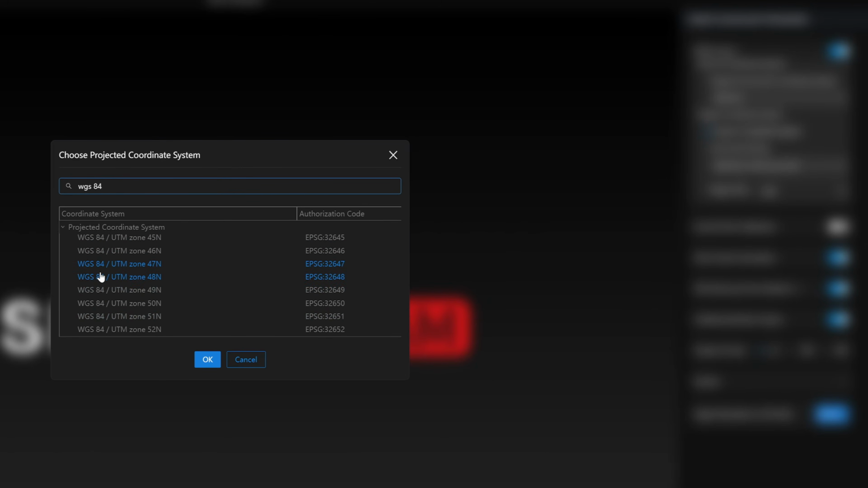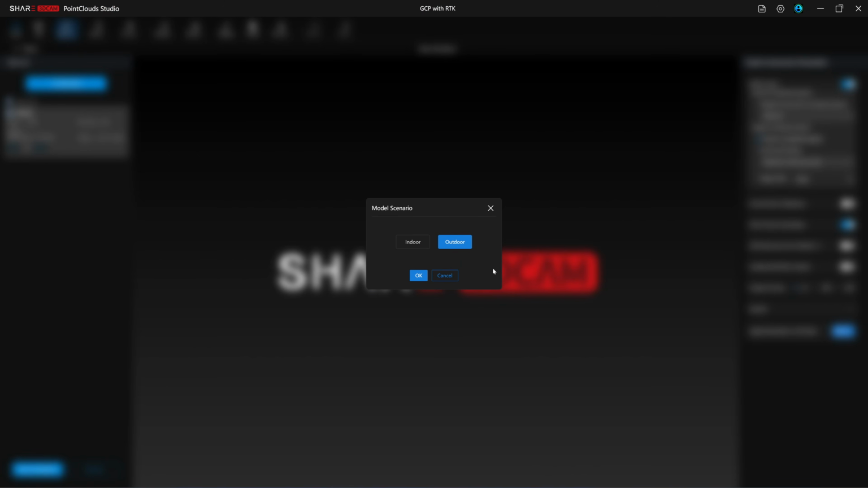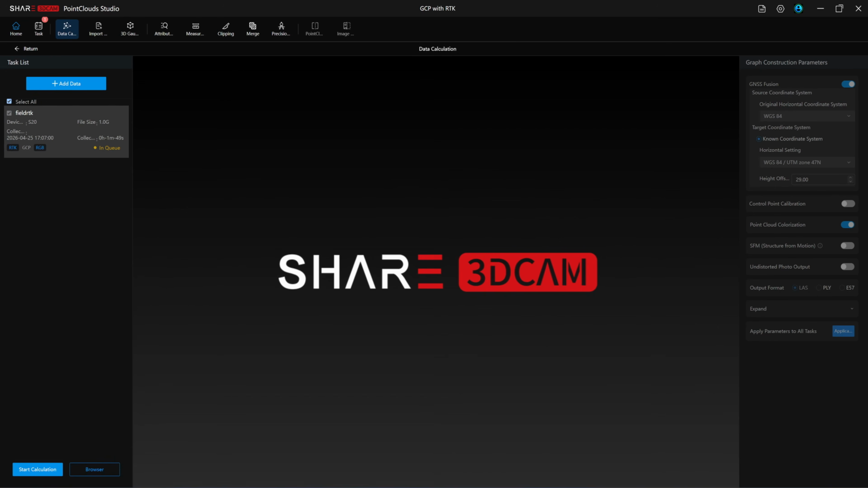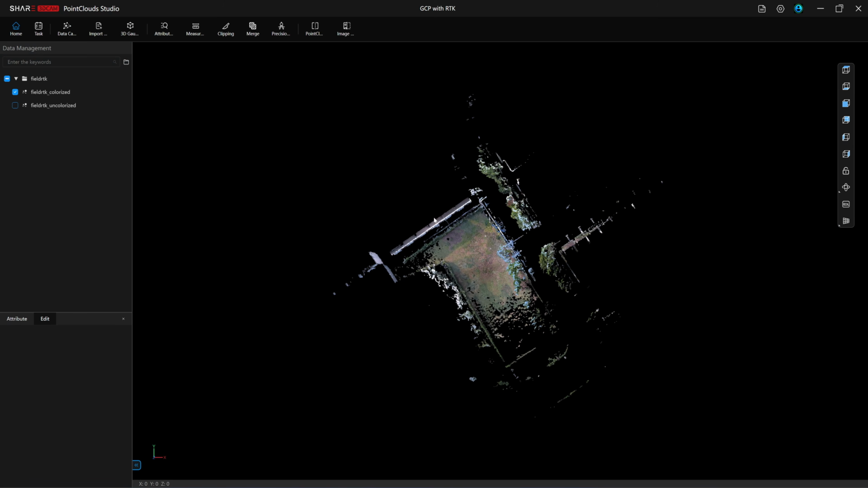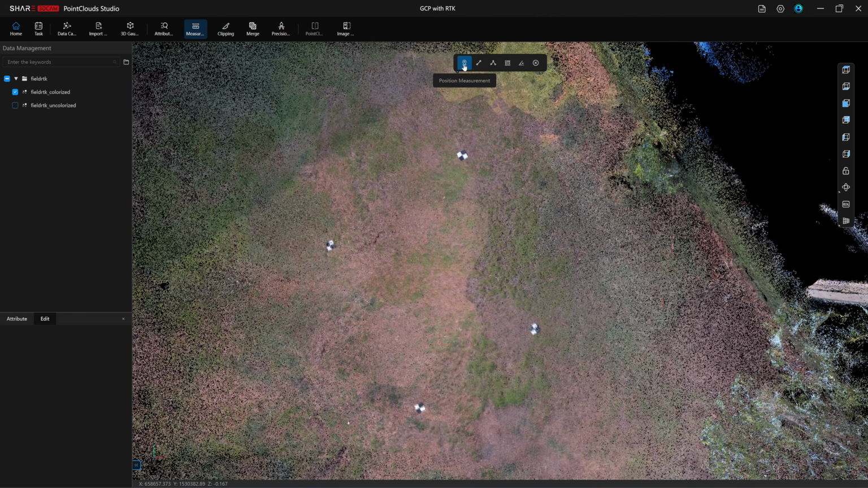That's because WGS84 uses ellipsoidal height, not mean sea level. By applying the 29 meter offset, I bring the data to MSL. I will turn off the undistorted photo output since I'm not doing 3D Gaussian splatting, and then I will start the calculations.